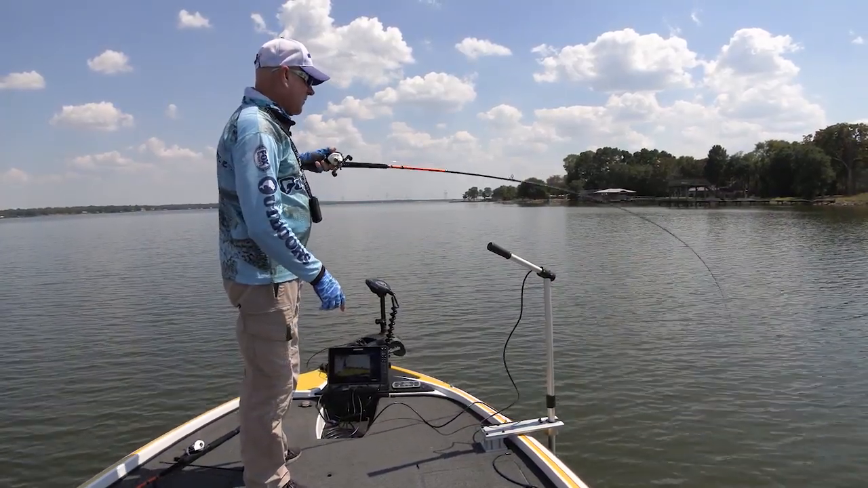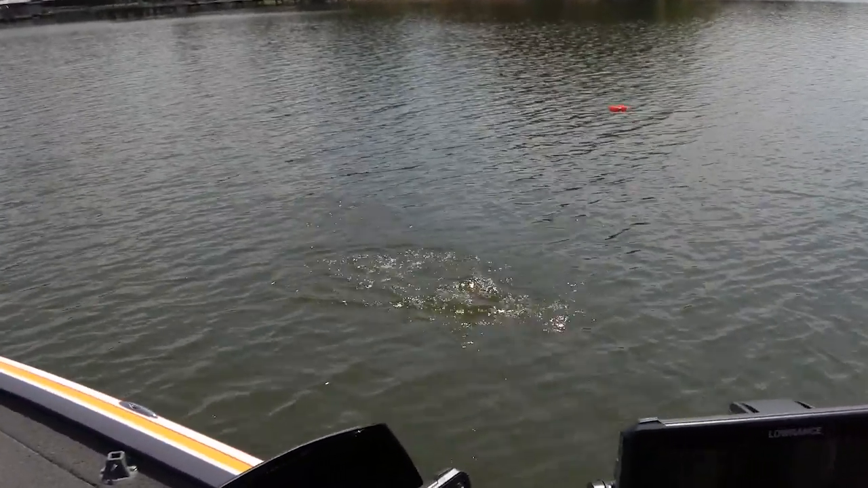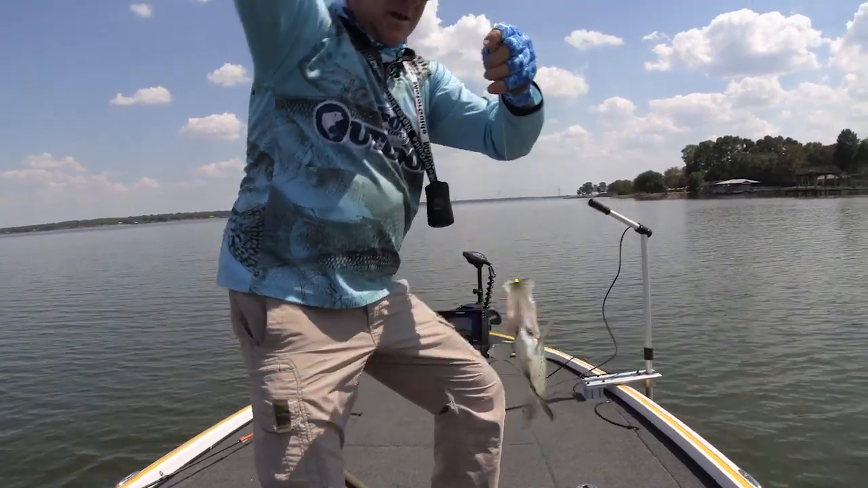And every once in a while, here's one. Got him. You can actually see one swim over and eat your bait. There we go. Just a decent one. Not a monster or anything, but we're catching them anyway.